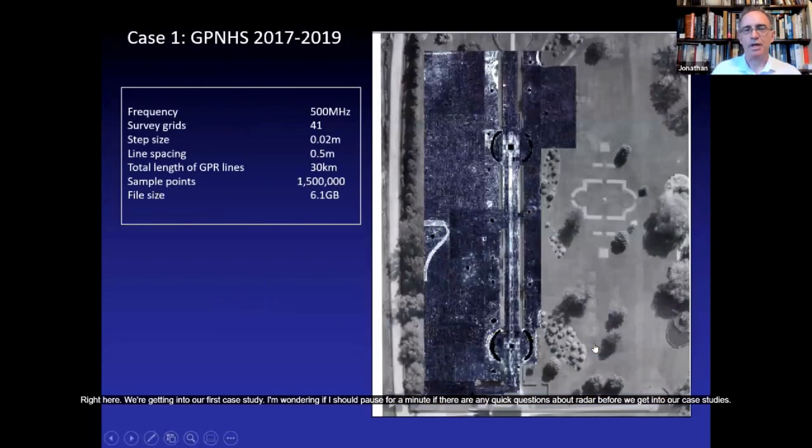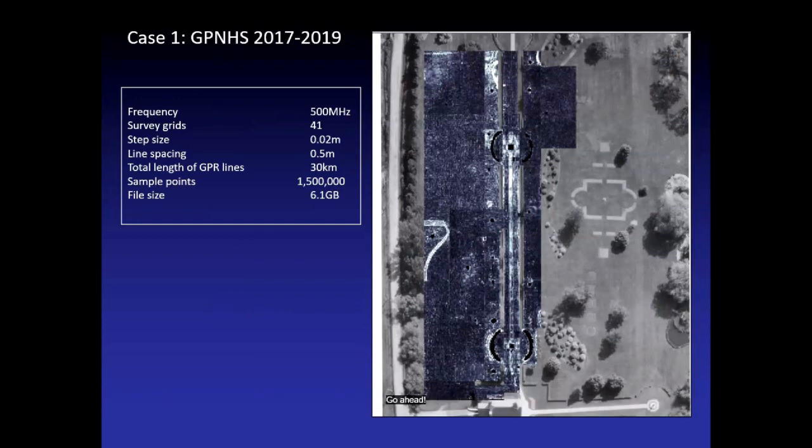Right. Here we're getting into our first case study. I'm wondering if I should pause for a minute if there are any quick questions about radar before we get into our case studies. I actually had a quick question. Go ahead. I'm familiar with some of the innovations that have happened in the last 10 years for fishing, for example, right?